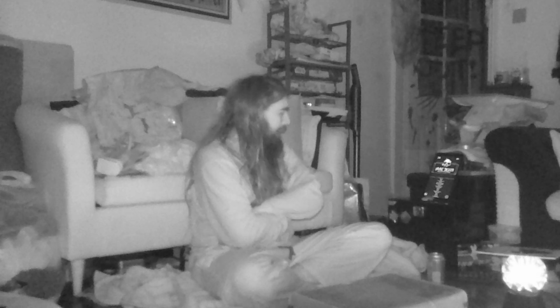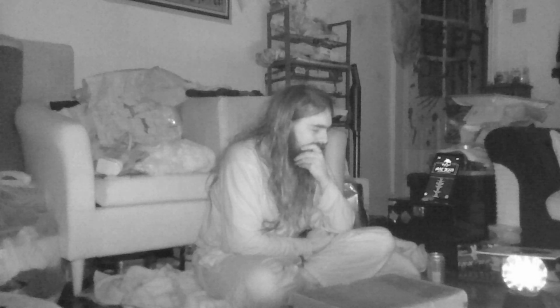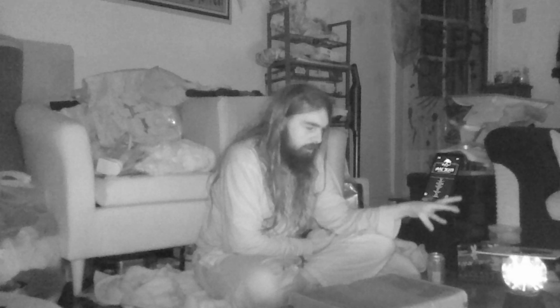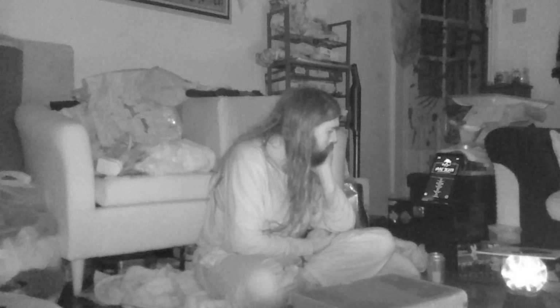I just didn't hesitate at all with doing this. Straight away I was like, that's an interesting experiment. You know, in theory, this is debunking Ouija boards. Although, I will say this is not a wooden Ouija board. It's plastic. Straight away, I know from saying that people will say, oh, you're using a plastic, this is a fake Ouija board. It should be wood.